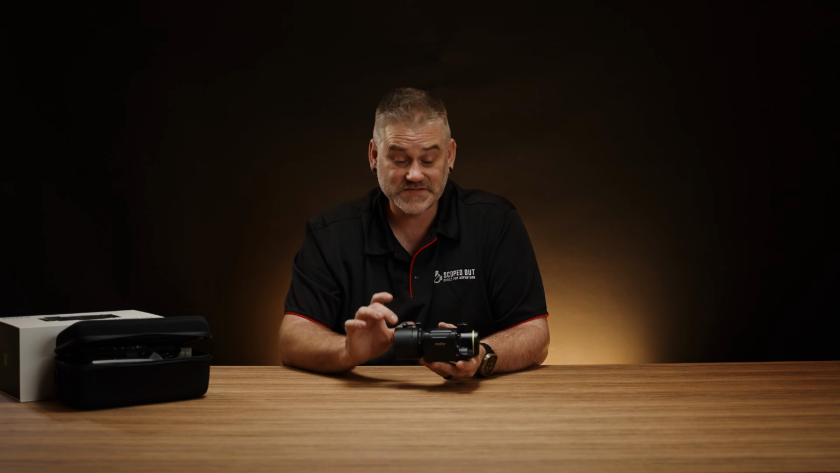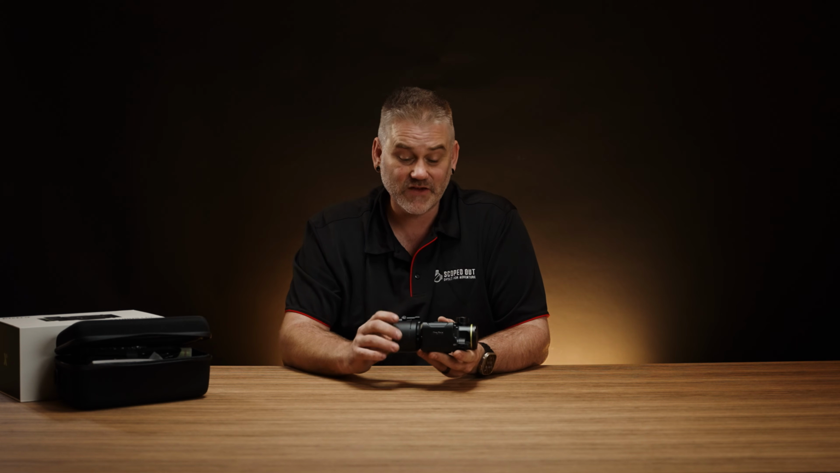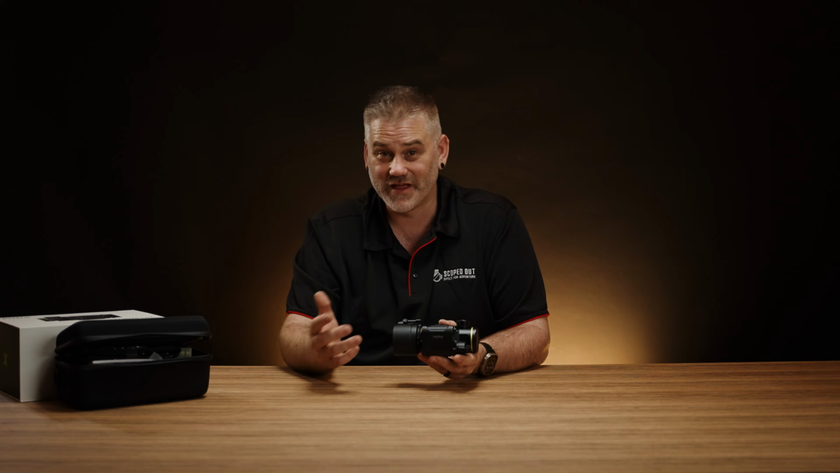That's the Taurus LRF. This particular model is the T635 LRF. They do a range of models. Definitely worth checking out. We'll be back soon with another video as well.